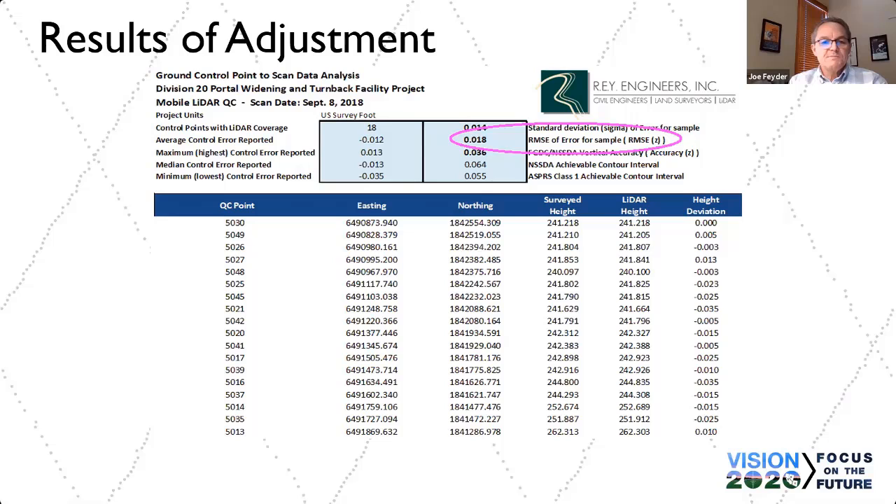The TopoDOT adjustment tool, or scan data analysis tool, is where we compare the point cloud. We compared the point cloud along the floor of each tube to the QC points or the traverse points along the floor, and we generated our MSE in that point cloud of 18 thousandths of a foot throughout.